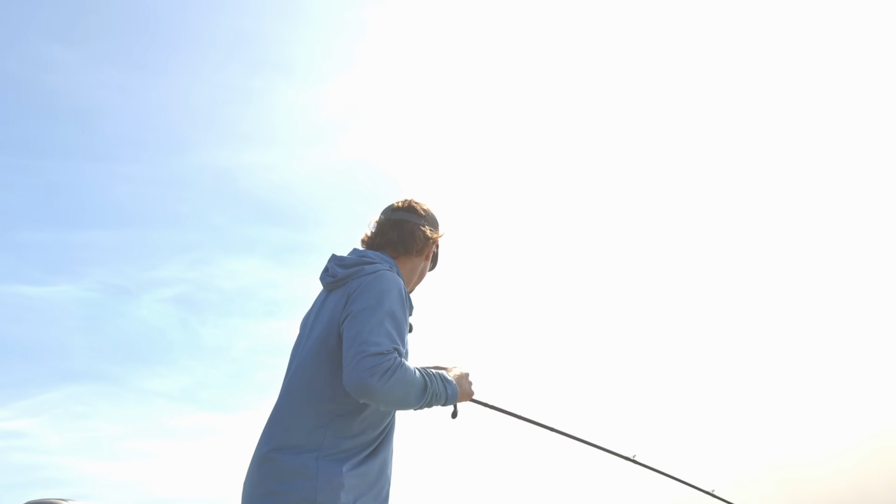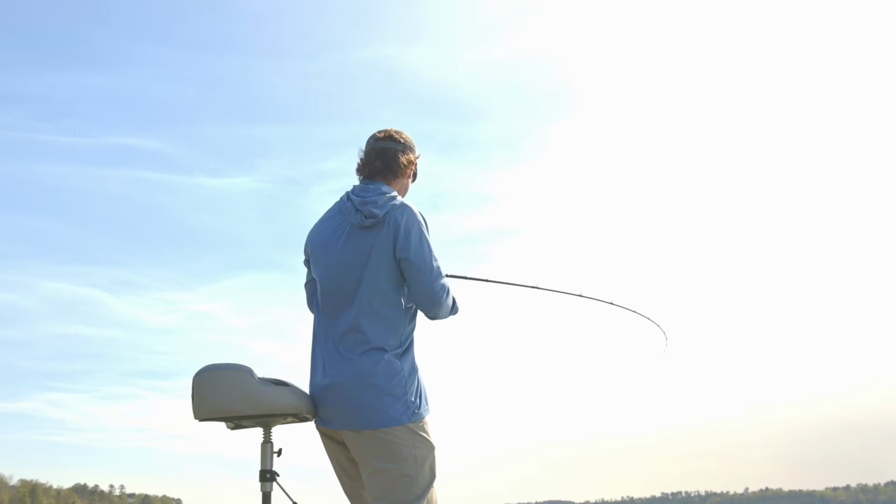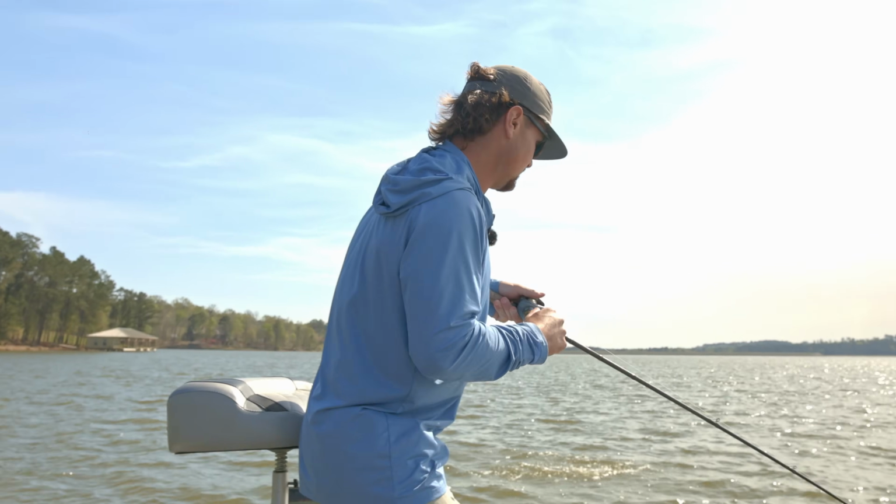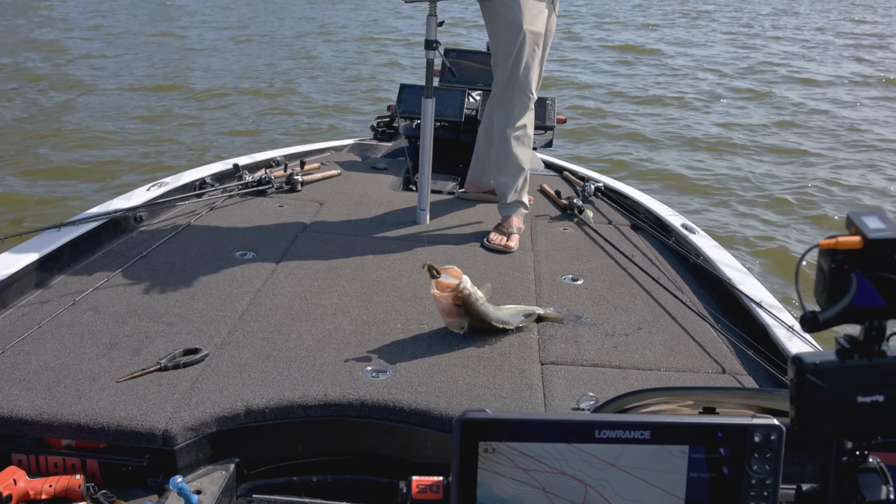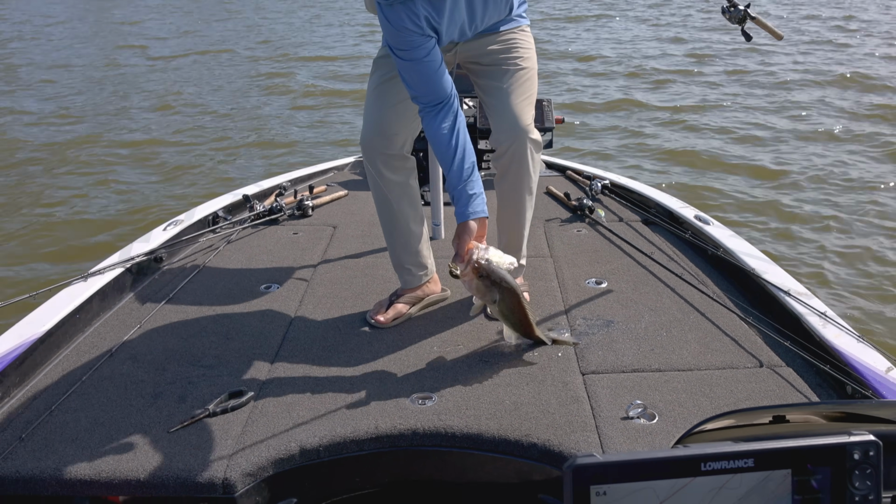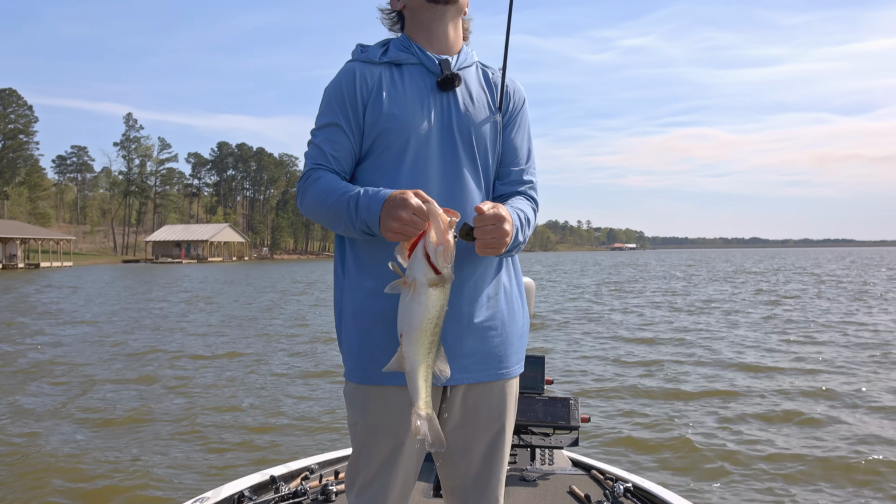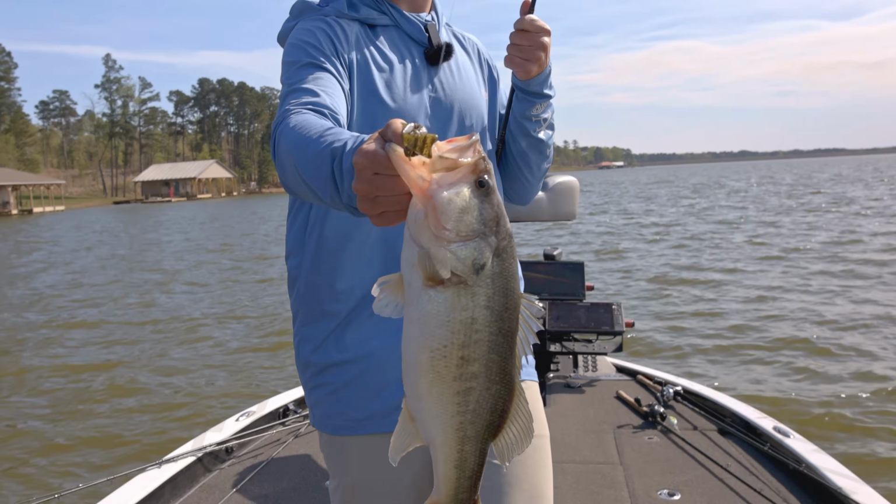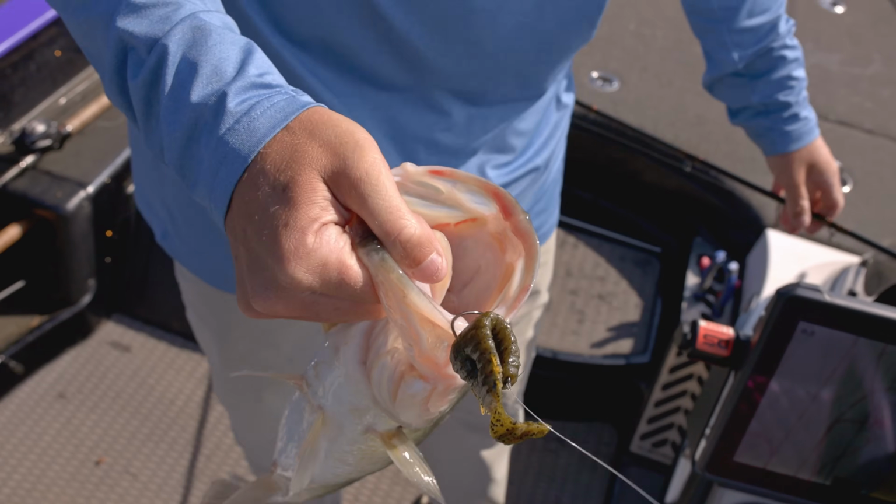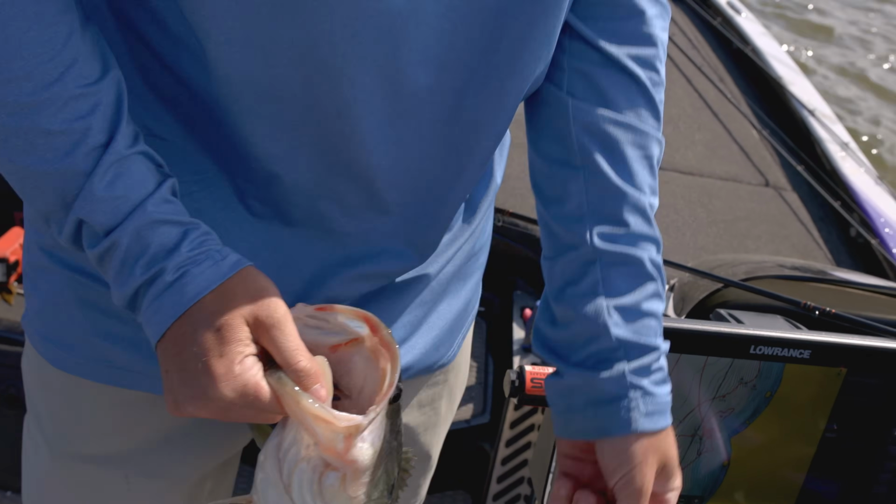Good one. Come on. Is that another 4-pounder? Look in the back. Maybe not quite. I'm telling you, look at that trip bar. It's good. They're not coming off that. Hook myself.